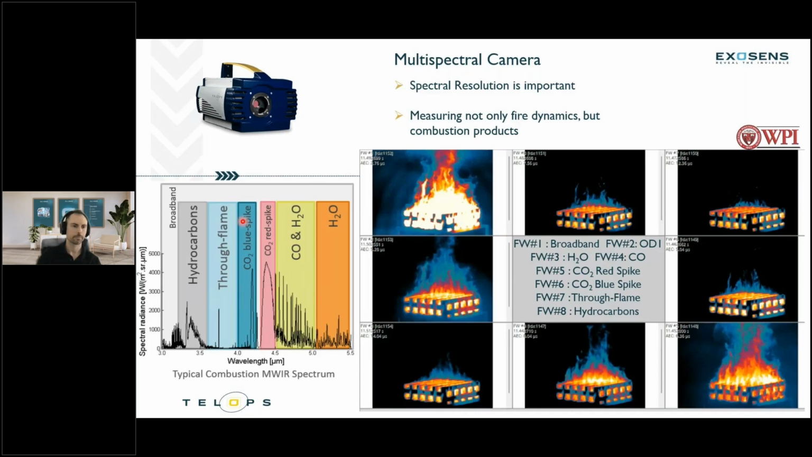This little plot on the left shows, within the midwave infrared part of the spectrum, some of those combustion products that you typically get: hydrocarbons, carbon dioxide, carbon monoxide, and water. Using this, we're able to identify where those spikes typically occur within that part of the spectrum, and so you can input different filters into a multispectral camera in order to obtain images of those specific wavelengths.